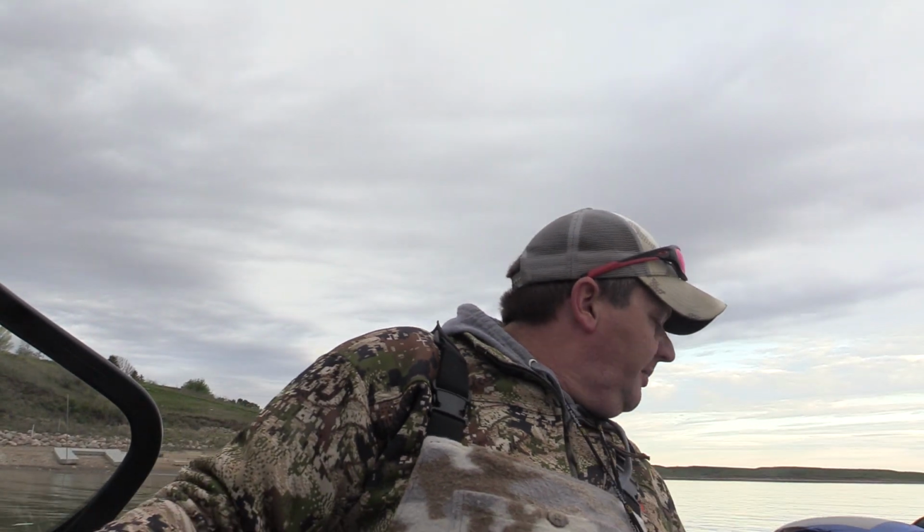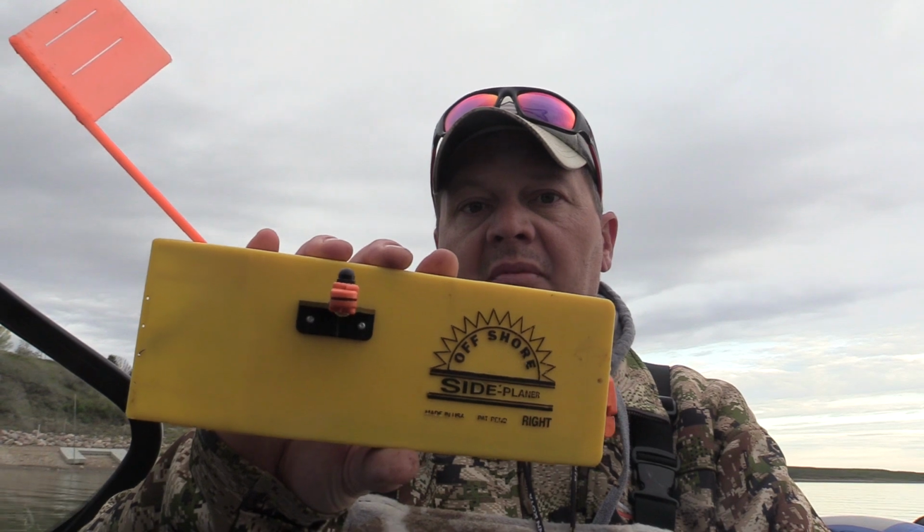But what I'm going to do is get this set up and get the board out. I'll show you what the board looks like when I get out there. All I'm doing is running an offshore board. Got the cheater flag on it. So I'm going to get this set up. I'm getting my rods in the water. I got some camera gear to set up. So let me get this set up, and I'll explain more once I get going.